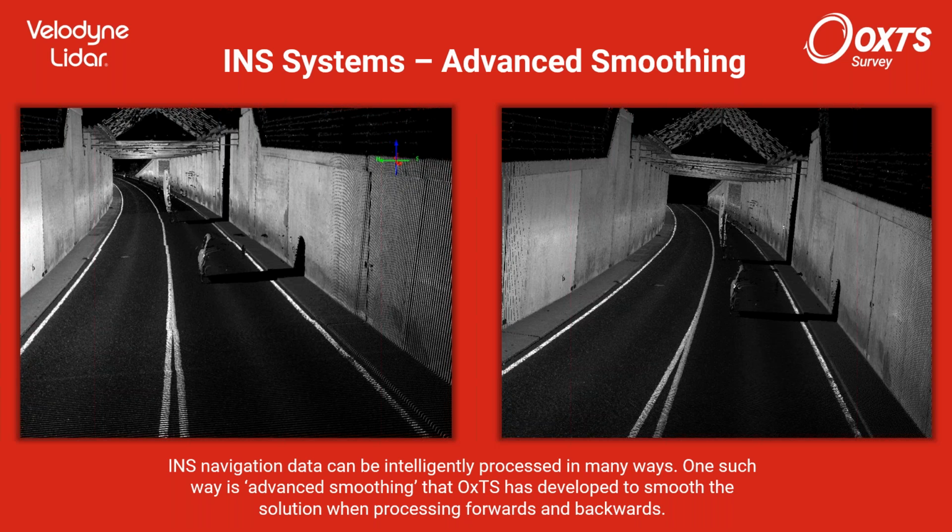So INS systems are able to do this by processing the raw data forwards and backwards in time, and when it combines them, it has to understand which one is more accurate and which one to go with. And in cases such as a tunnel where there's no GNSS, the navigation engine does not know which one to choose. And that's why we've developed this algorithm, which is able to intelligently smooth out the data. So you get rid of these lines if you are looking to do an application like object recognition, where you need to be able to see the lines and your AI to recognize them. You would want something like this.